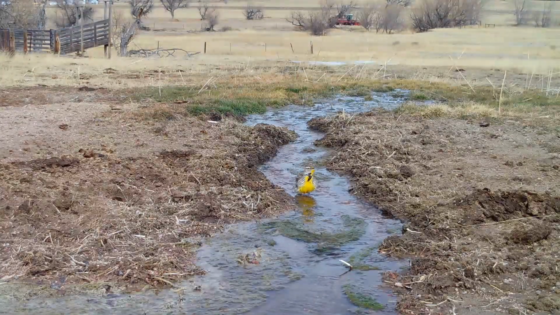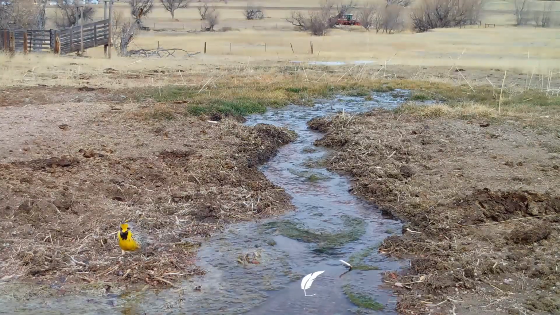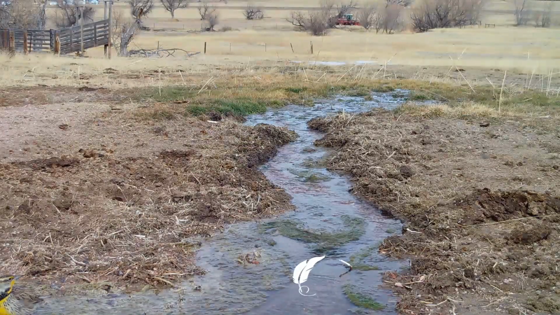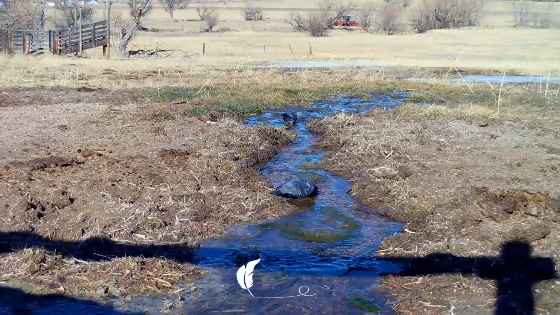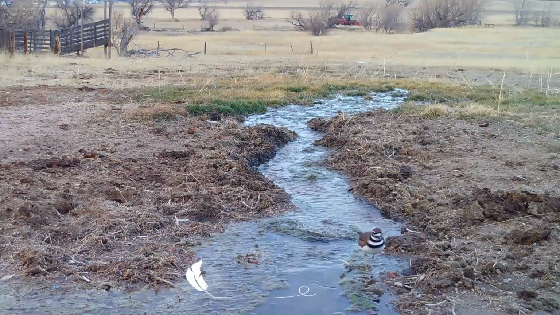We have a new camera position, and it turns out birds love this place. Look at all the insects, and a meadowlark is coming right up to check on the camera. Several pigeons, bigger than chickens, I couldn't believe it. And a killdeer, busy seemingly day and night.